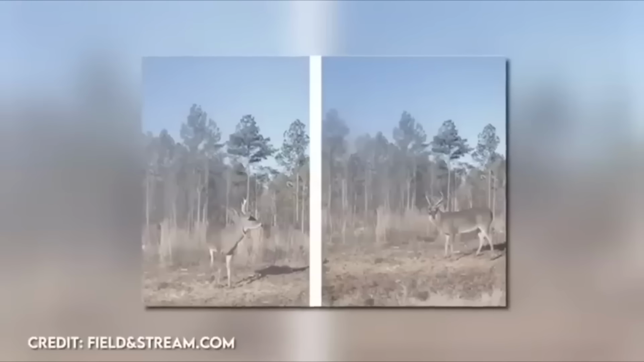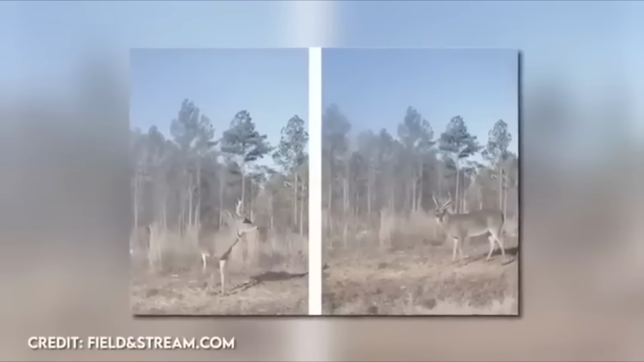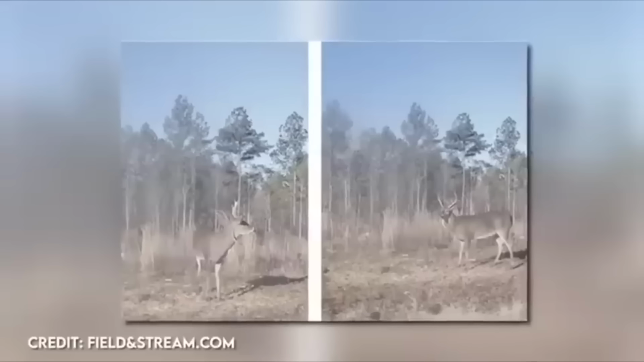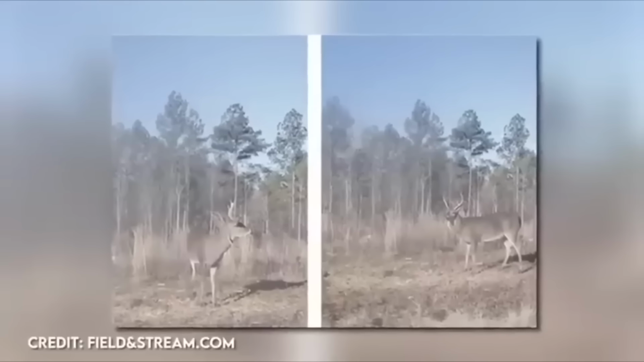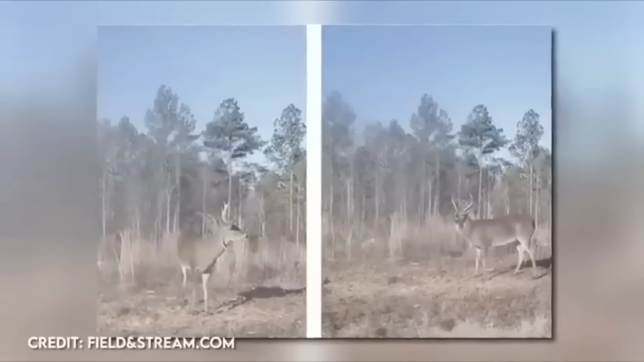Speaking of antlers in the wrong places, a deer caught on a trail camera has been captured with an antler stuck in its neck. The footage shows the deer moving around with the antler protruding from its neck, seemingly unbothered by it.